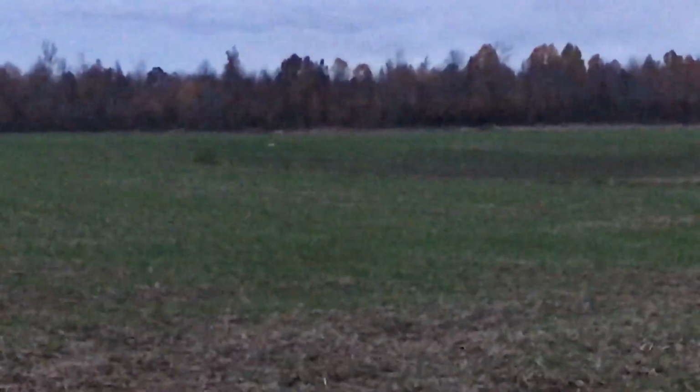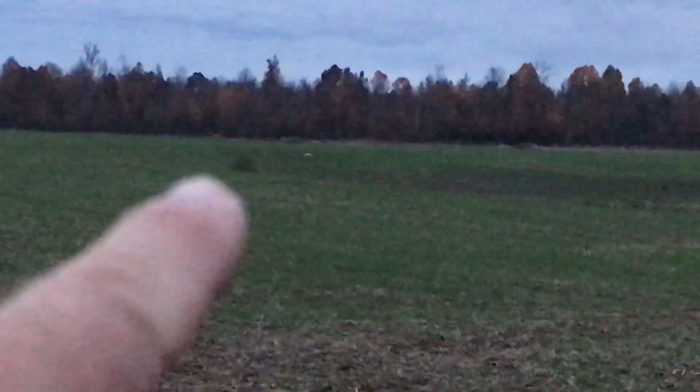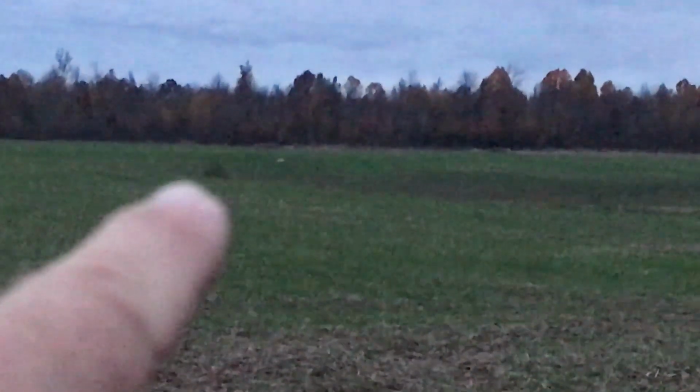We're just gonna keep easing up through here and find us a good spot to set up. Let's go, the wind's good. So the video's not gonna be real great on this little camera, but we're heading towards that bush out there. We're gonna stand on this side of it, which is a high spot. The coyotes are used to that.